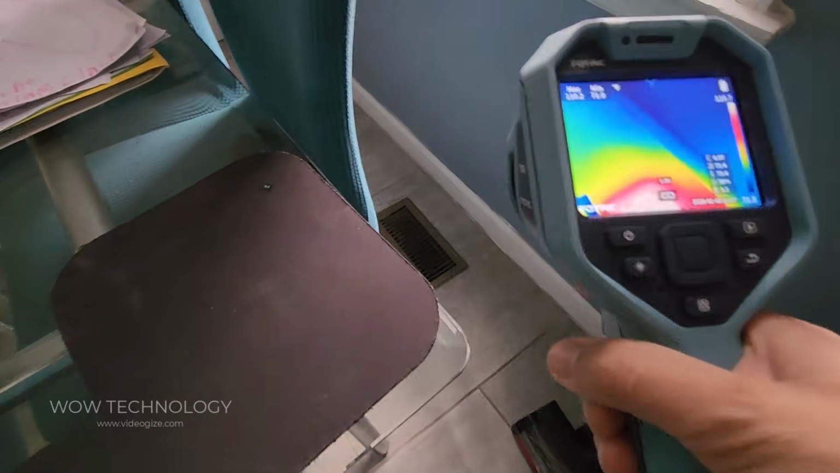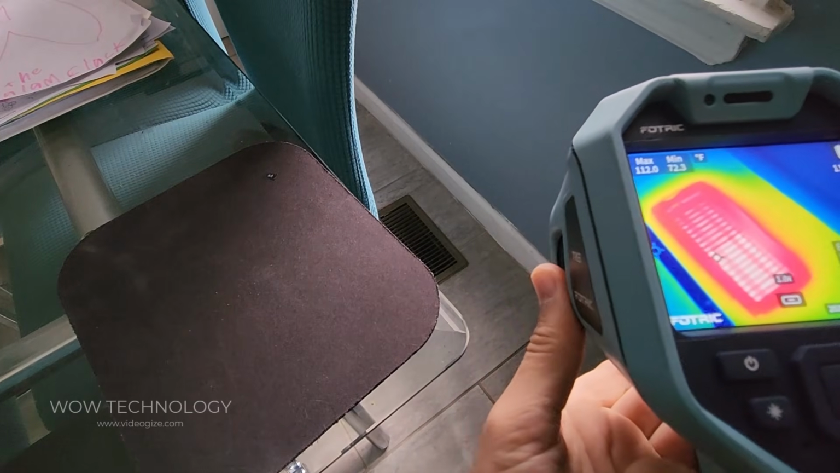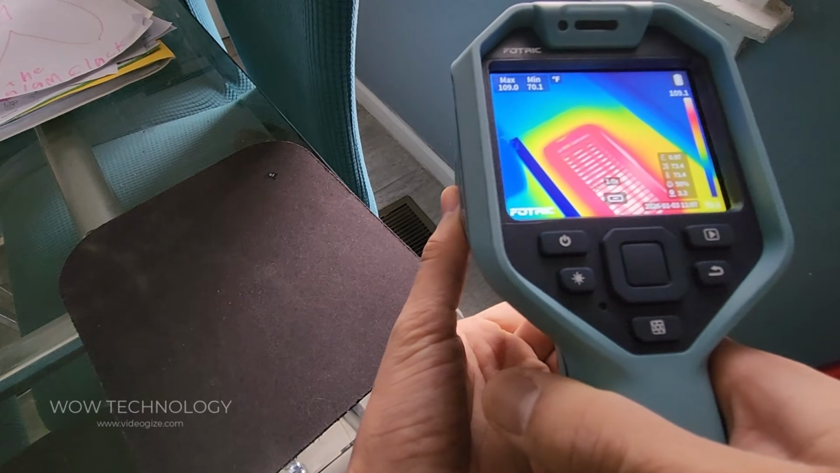So you can see here the difference. I'm pointing this at my boiler vent compared to the surrounding area. It's registering at 110, 109. The minimal in the surrounding area is around 70.